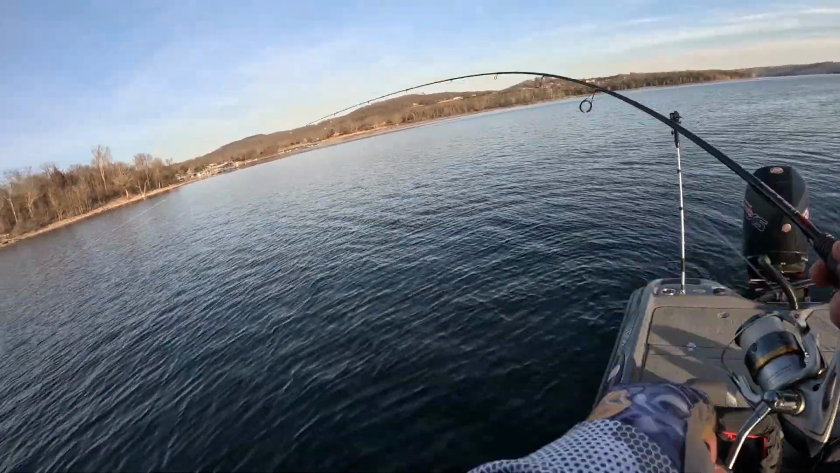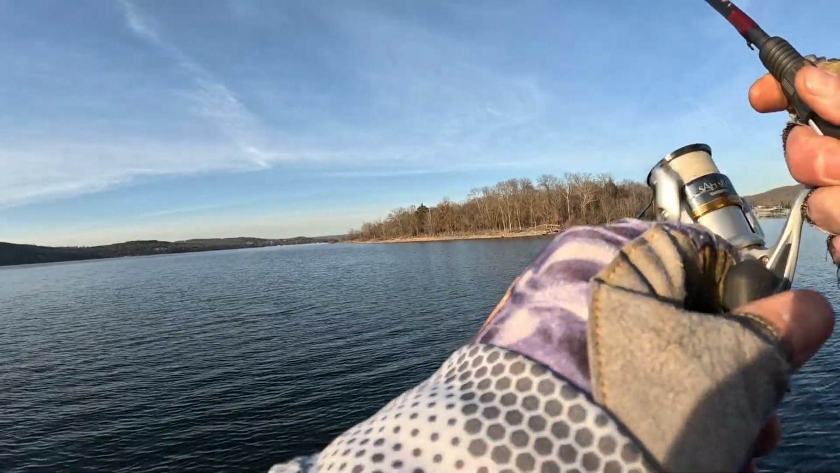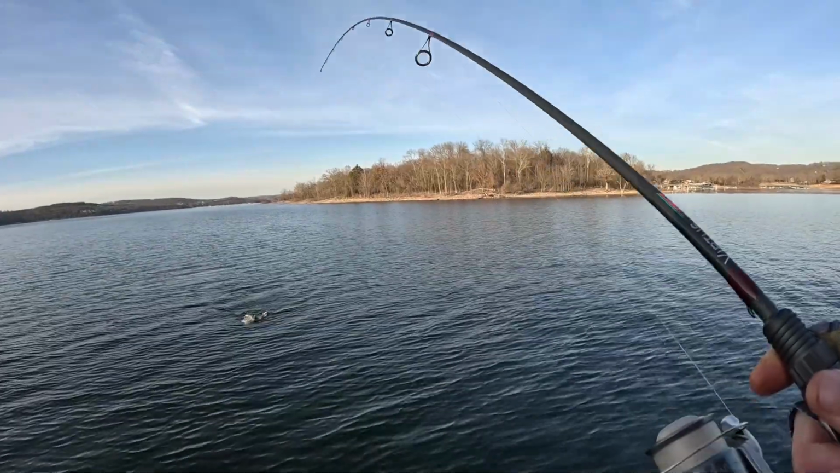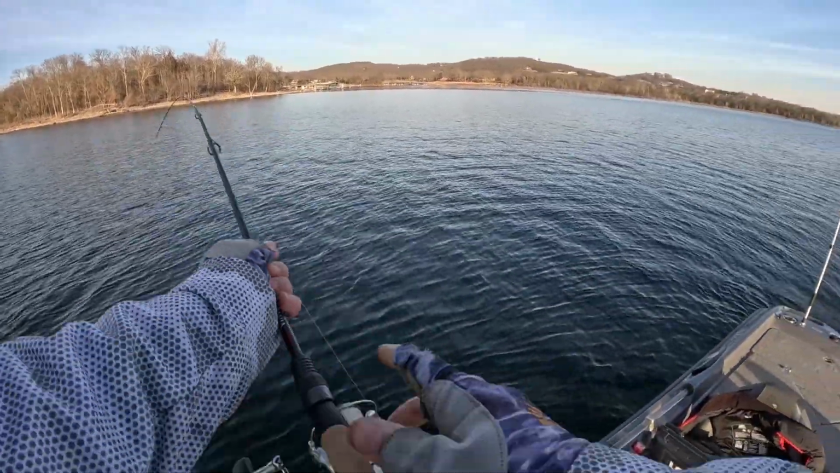Got him. Skunk is out of the boat if I can get him in. He's coming up. Decent fish. That right there is what I needed, a little bit of confidence on this bait. Nice. He's a chunky monkey.